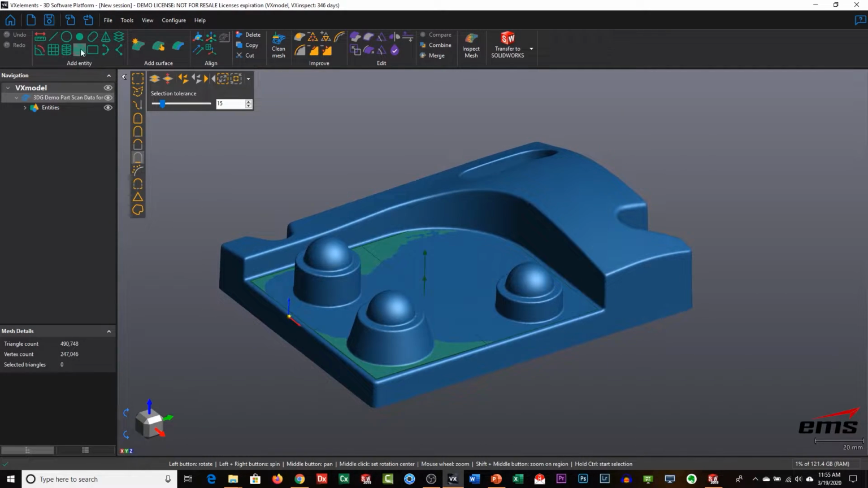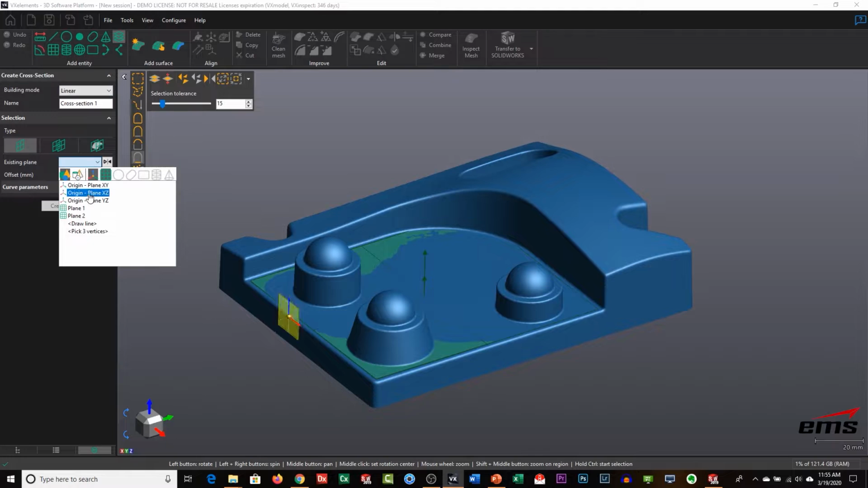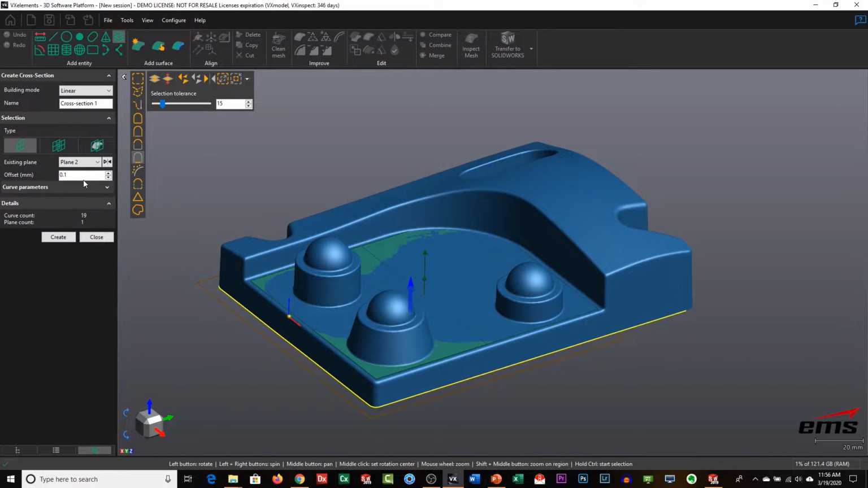Okay, so first thing I'm going to do then is I'm going to say I want to create a cross section, and I'm going to pick an existing plane. Let's start at the bottom, so that would be plane 2. And we don't want to cut it right at the bottom edge here because that data can be unreliable, and you can see the part's not perfectly flat on the bottom. So maybe we come up, let's try 0.1 and see what that looks like.